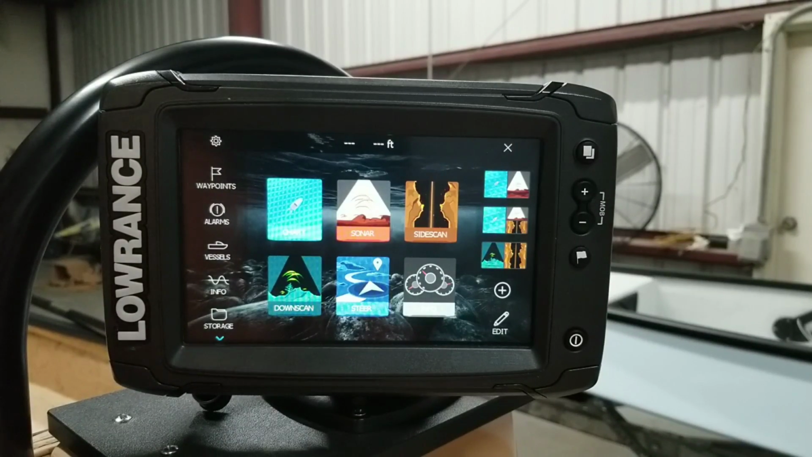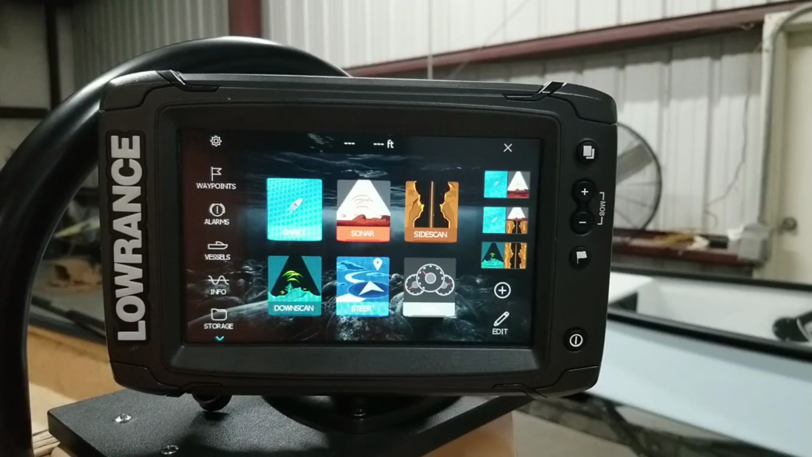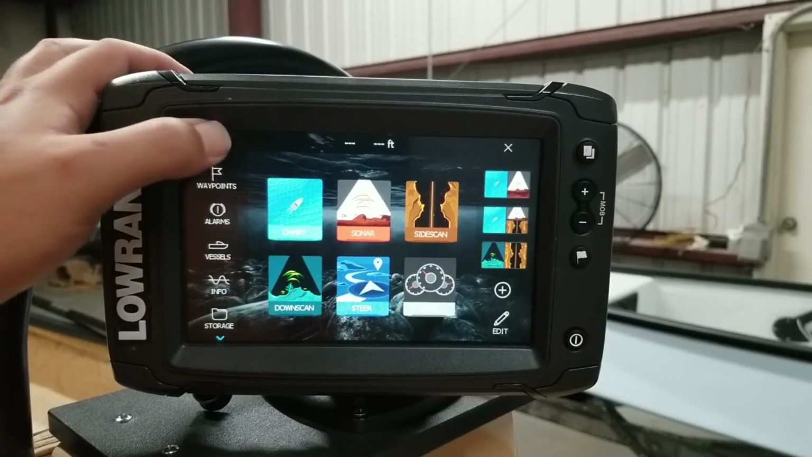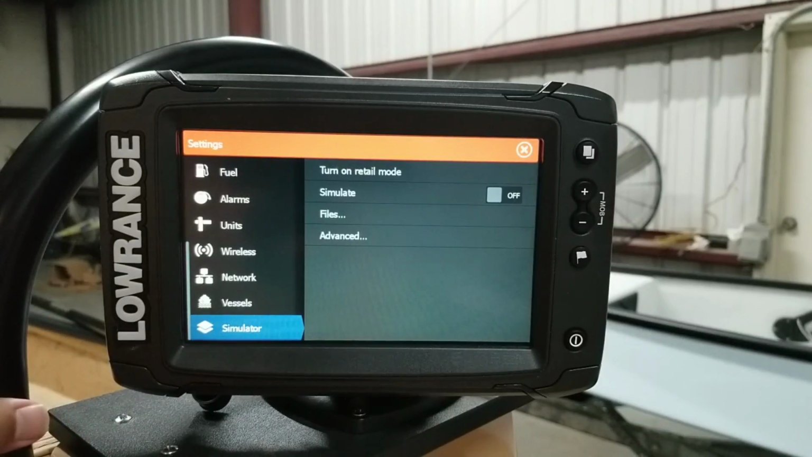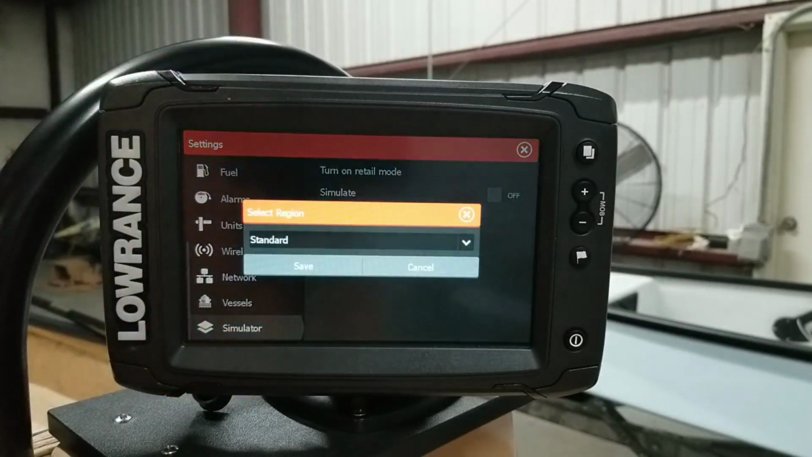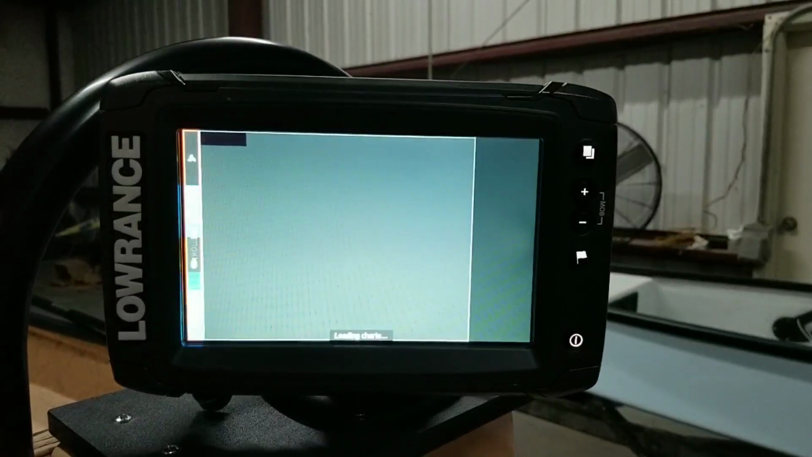One thing I suggest everybody does when you get this unit, before you take it out on the water, just to play with it and get used to it, is come to this widget at the top. This is what takes you to your options setting. We're going to come all the way down to the bottom, go to simulator, and turn on retail mode. What that allows you to do is play with all the systems in the unit without messing up your settings. So if you have things that you've saved or tracks or whatever, you're not going to mess it up. You're not going to hurt anything.